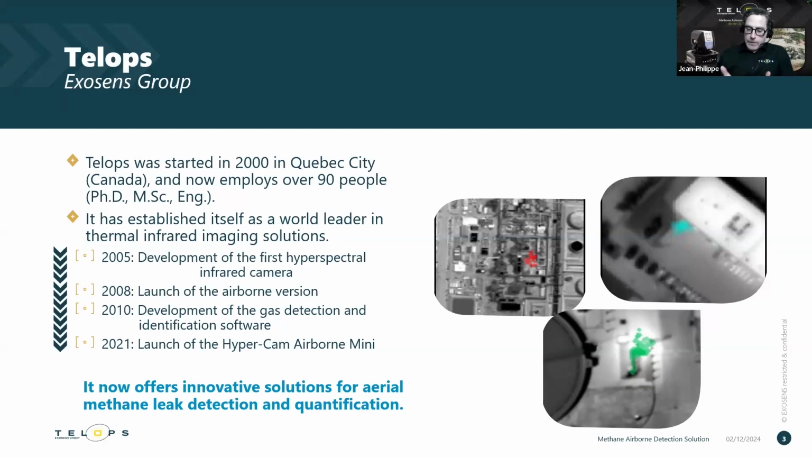We also developed a gas detection algorithm to go with this, to really take advantage of the information-rich data that streams out of this camera. It started out from a ground-based perspective, but a couple of years back, we developed the airborne version of it. And now we offer a complete methane leak detection and quantification service.